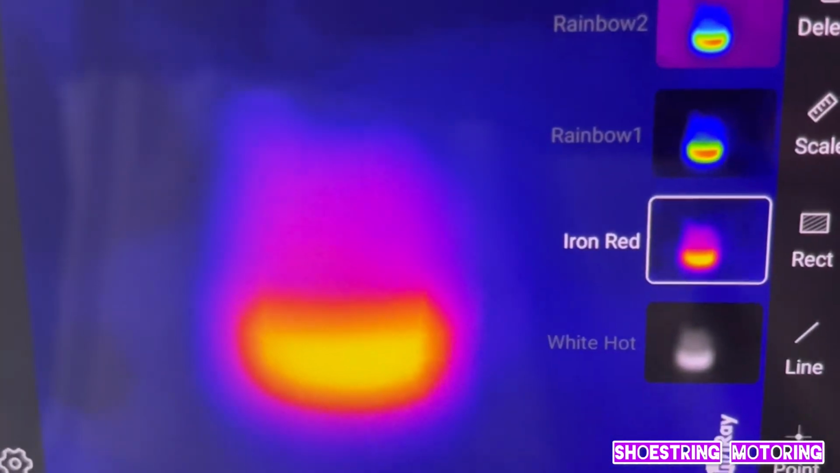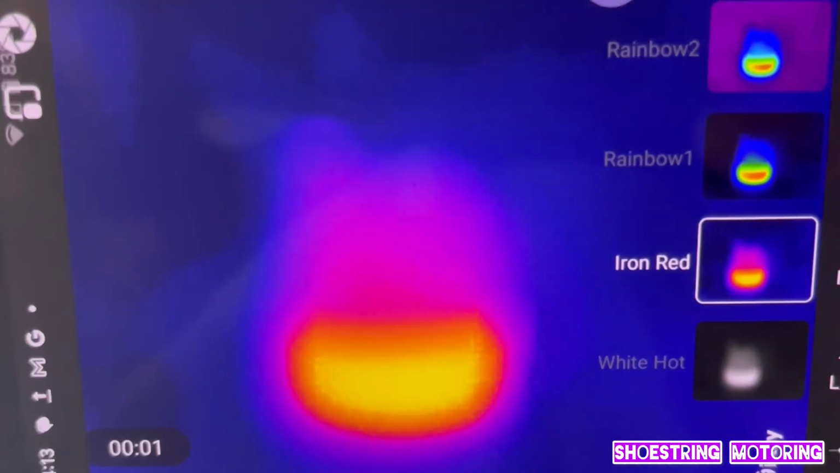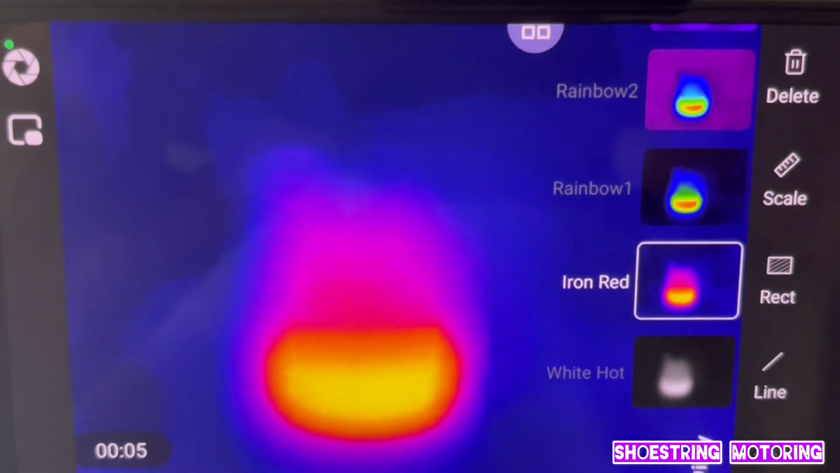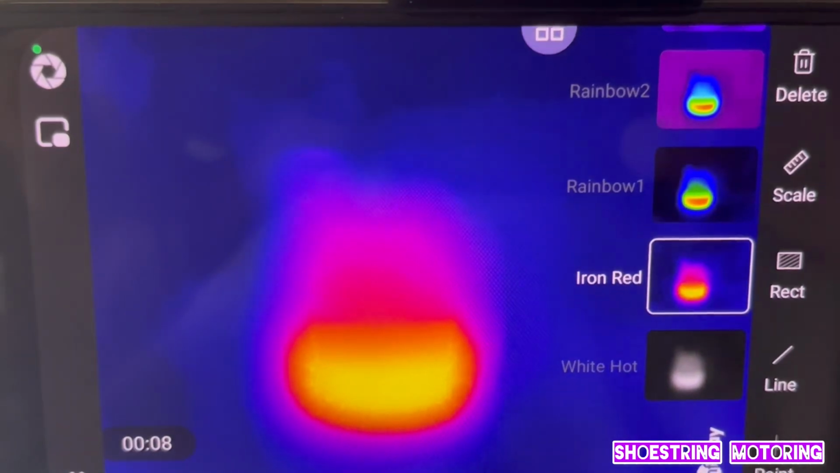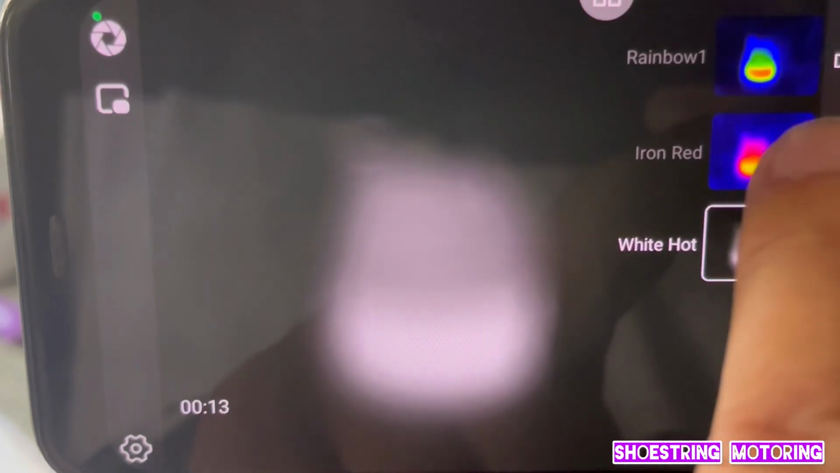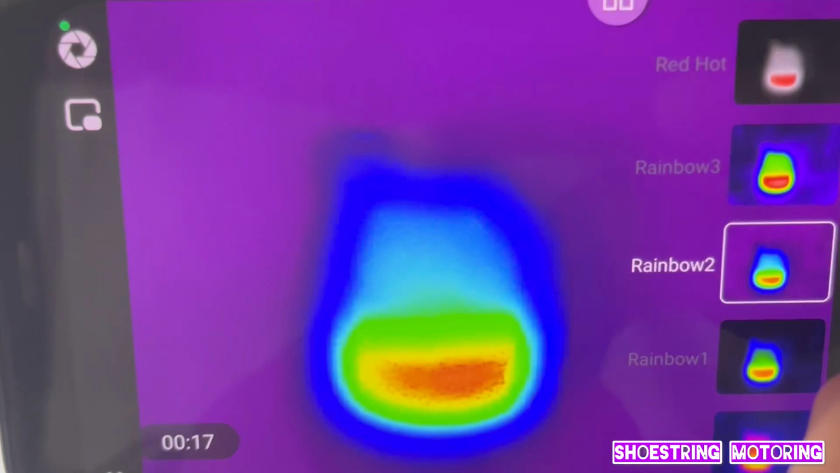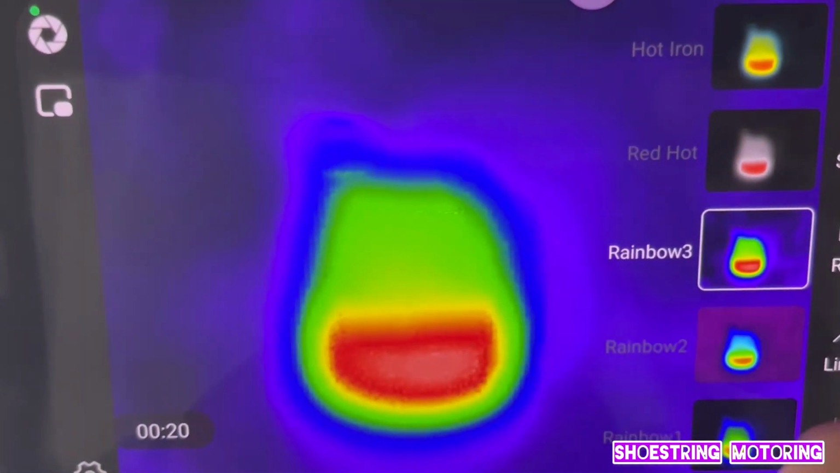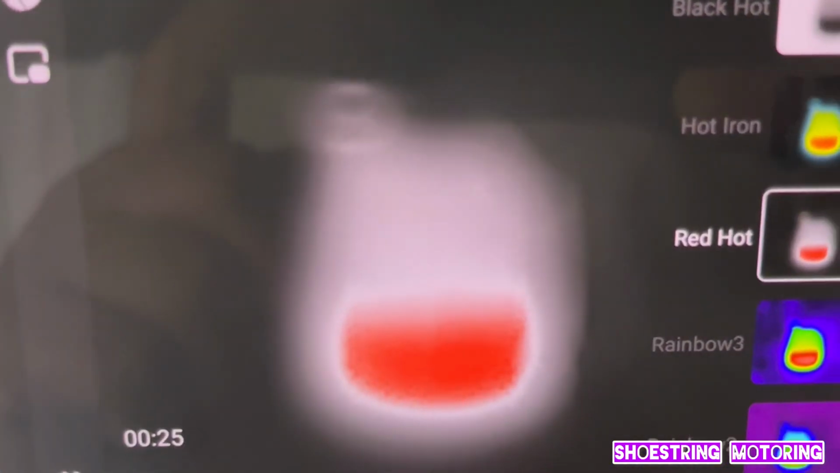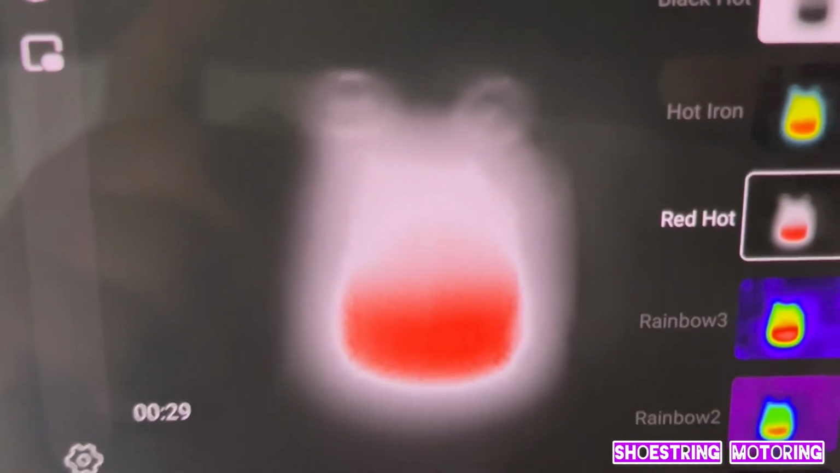Kettle's nearly boiled. Again, if it would video, it would be really good. And allegedly we are videoing it, but white is hot, not so good. Rainbow 3 is quite nice. Red hot's quite nice. And that's it, it's boiled.